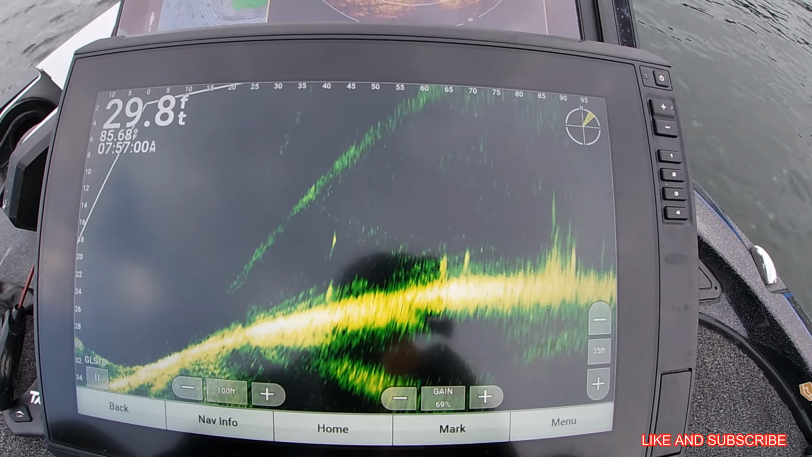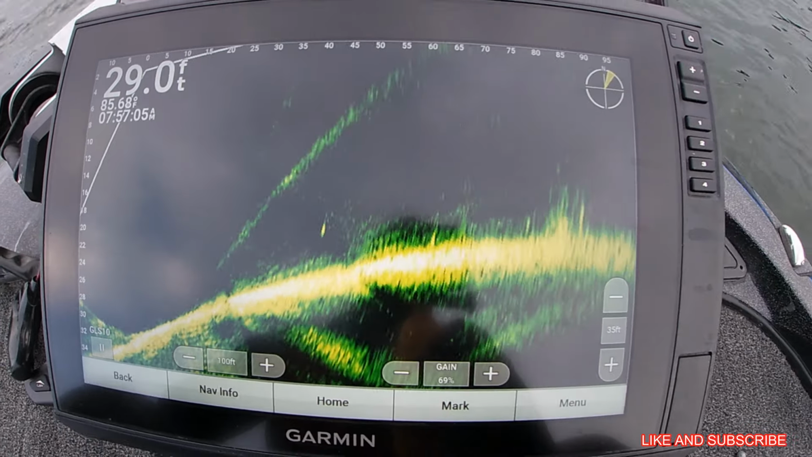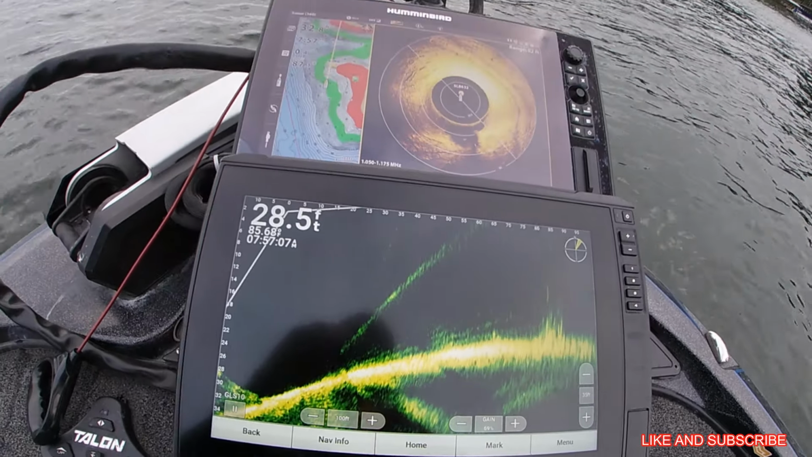So what I'm gonna do, I'm gonna put this camera down, I'm gonna pull out a drop shot or a jig or something, and then I'm gonna make a few casts and see what we get off of it.